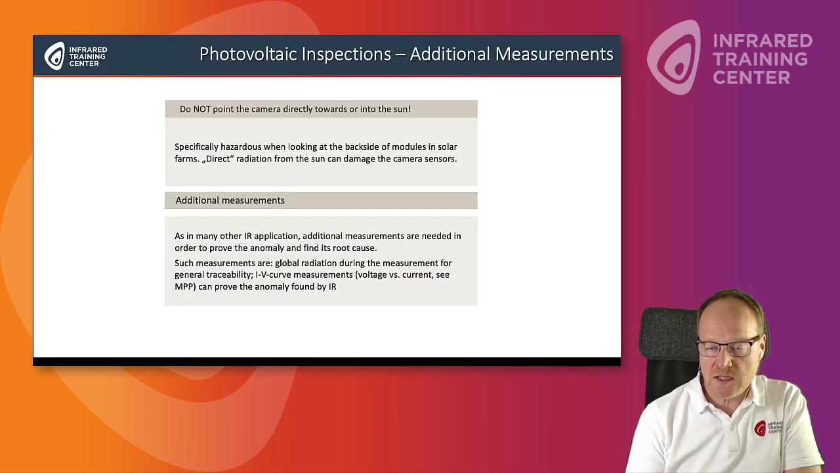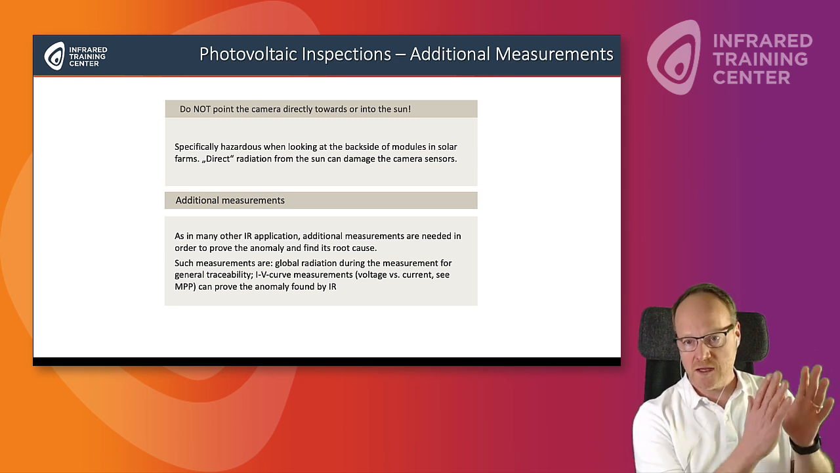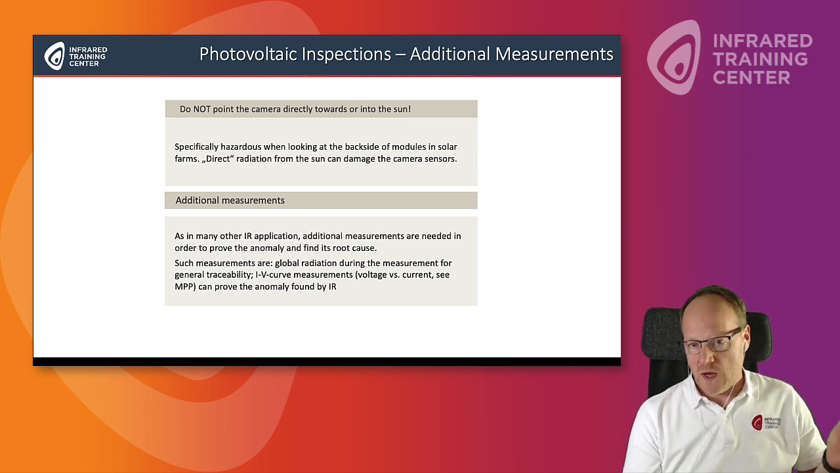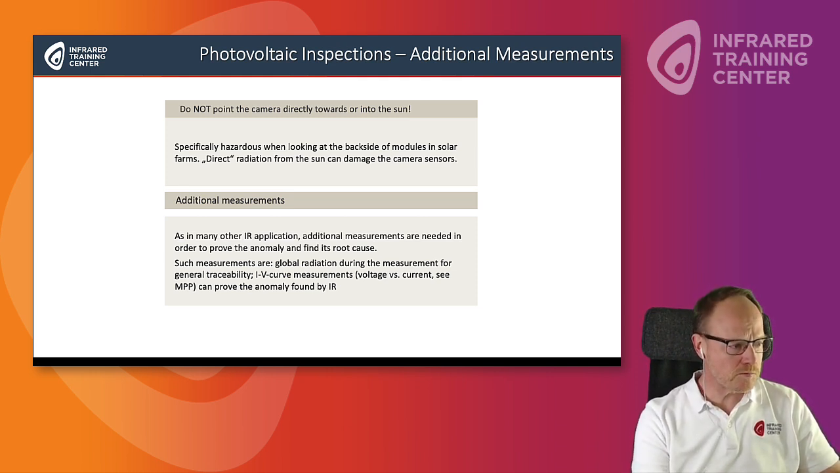Speaking of the infrared camera, let's talk about hazards first. Make sure your camera will not be damaged, because if you look from the back of the panels through them, you might look straight into the sun, and that can damage your sensor. So always be aware of that if you do PV inspections from the back side of the modules. I said you need a certain minimum solar radiation, 600 watts per square meter. So how do you measure that? There are devices to measure that sun radiation. We see the name and an image of that on the next slide.